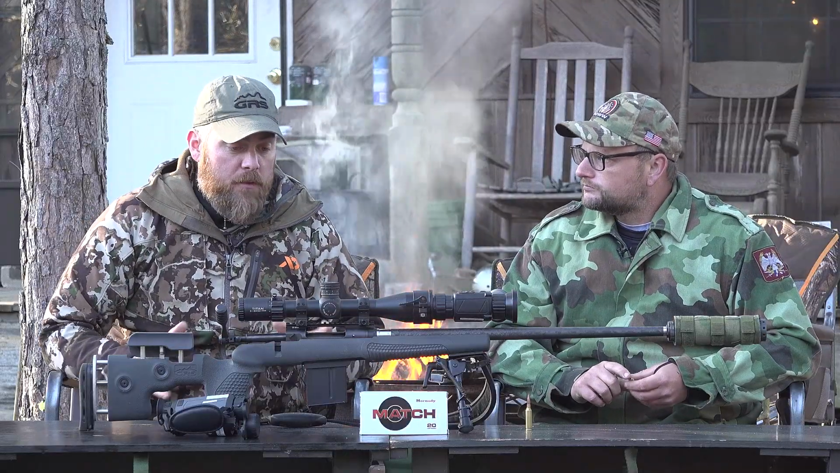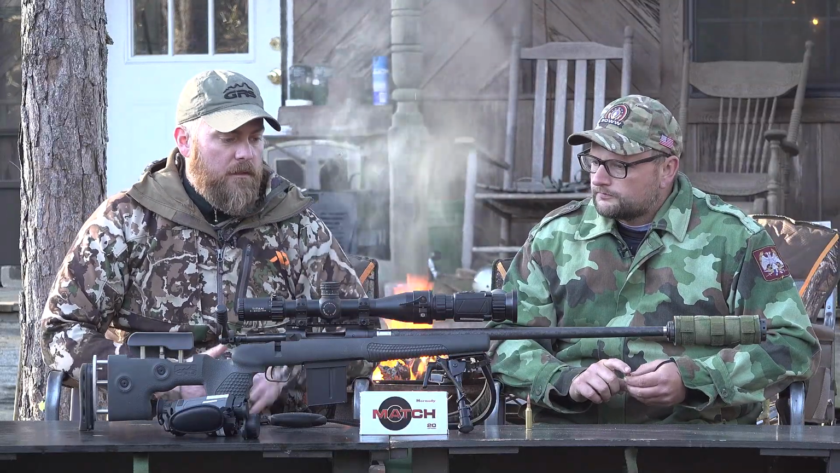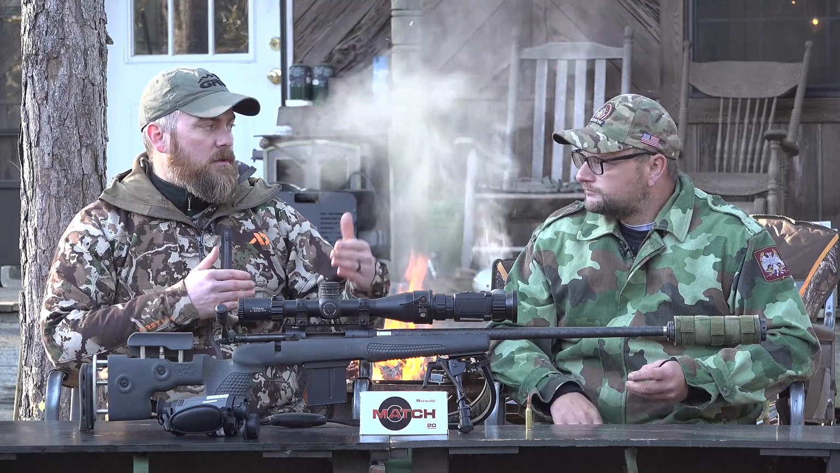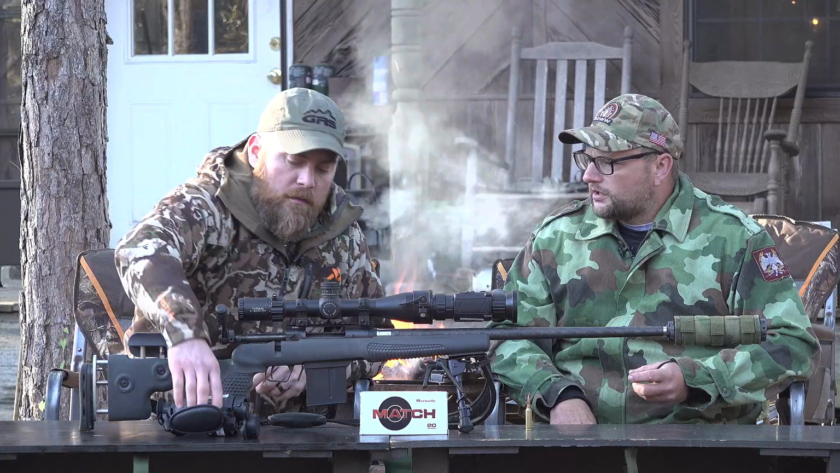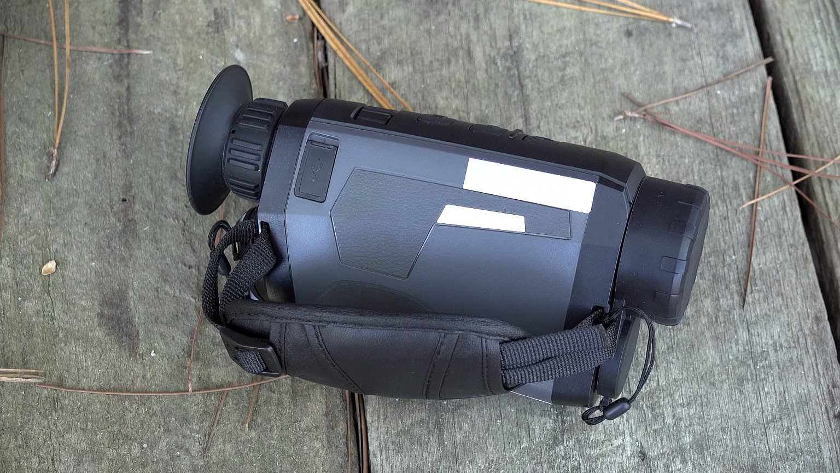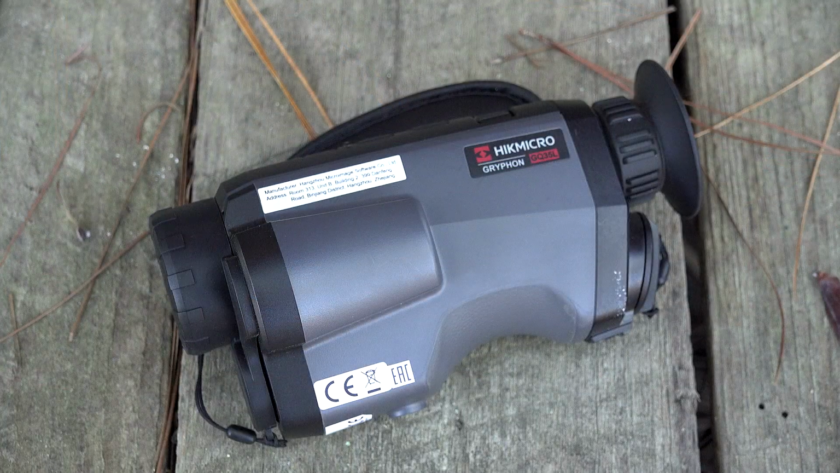But if we say we're going hog hunting, we need to make sure we can identify the animal that we're trying to shoot. Definitely, and also part of the set, because with this thing here, it's no problem shooting anything out to like 300 yards. But when you start getting those extended ranges, you need to know how far you're actually shooting. That's right. So pairing up with this system, I'm using the HIC Micro GQ35L, which has laser rangefinder capabilities. So you need to know how far it is and measure again and again and again, because it's so easy to kind of miss what you're actually shooting at those kind of ranges.